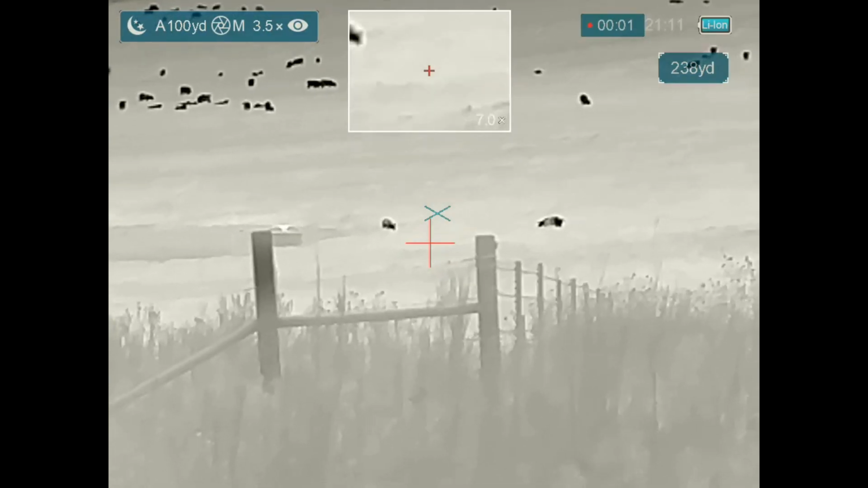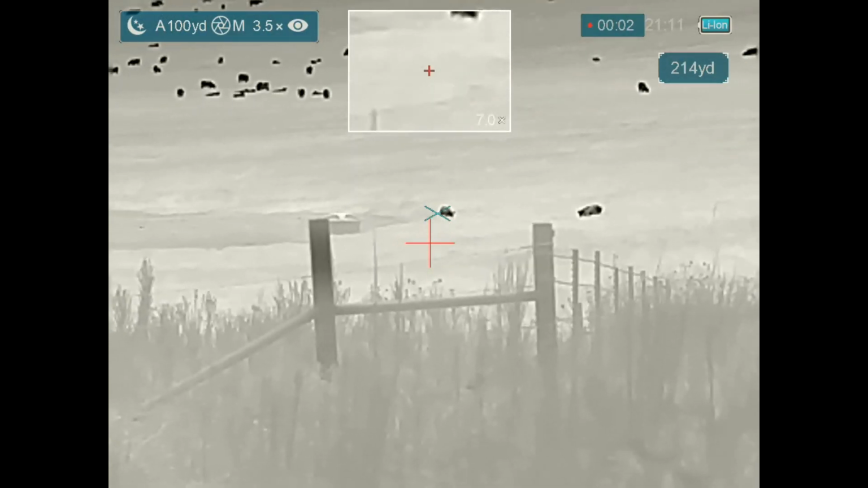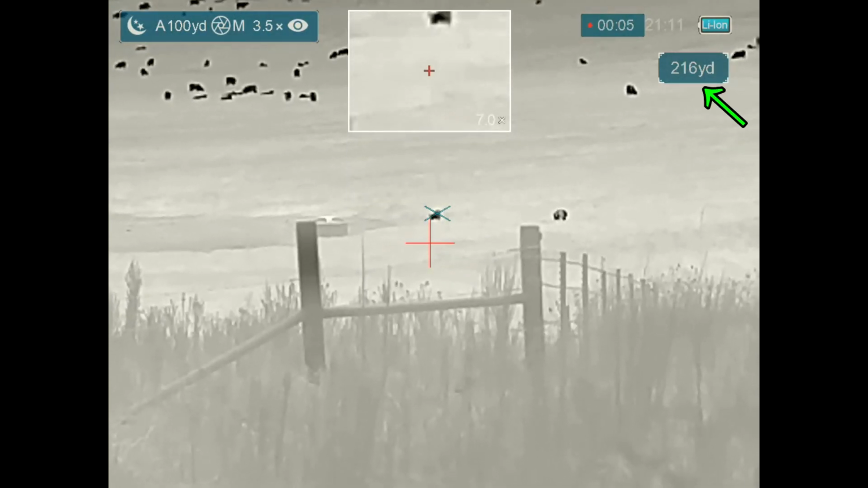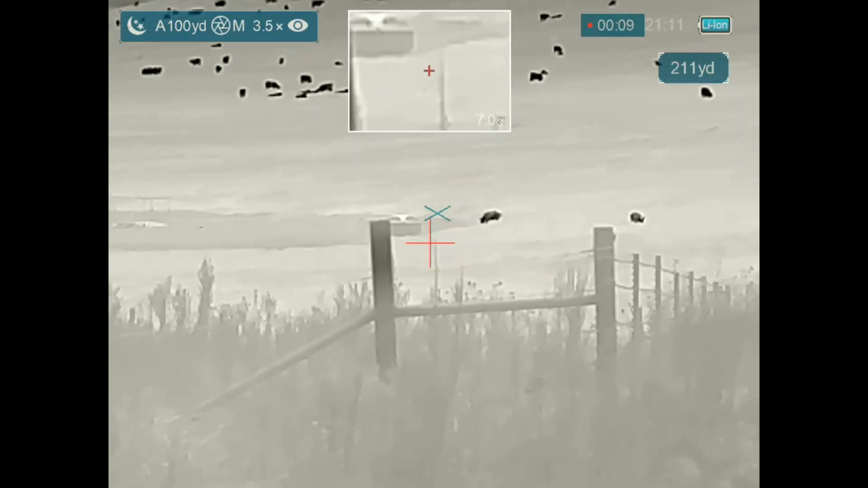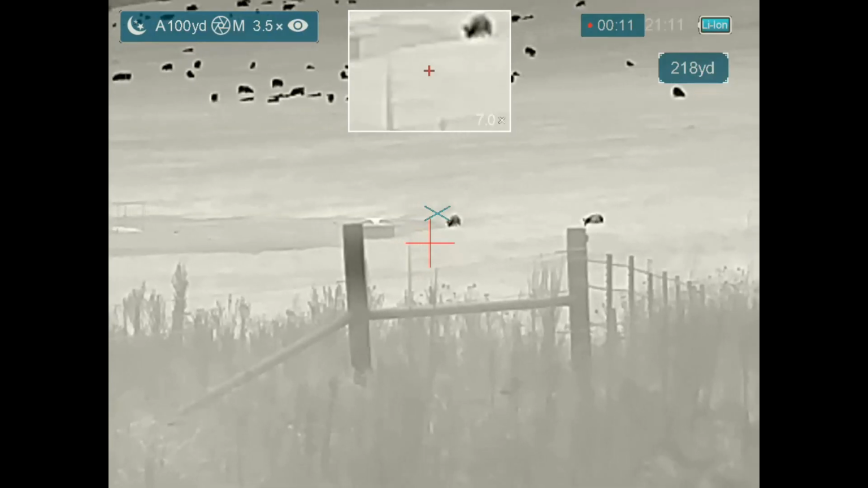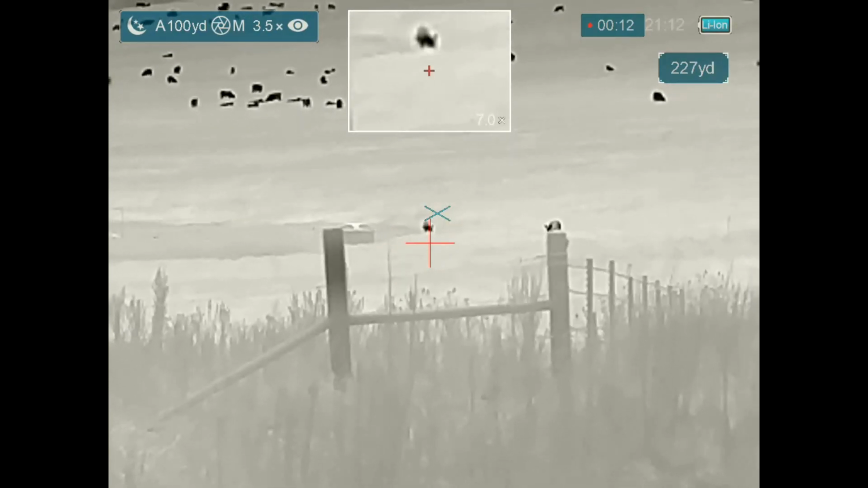Alright, we're on the next property. We've just gotten out of the truck and Ben has spied 2 hogs out in the field between us and the cattle in the distance. I'm getting a range on it. They're not that far away, but they're slowly moving away from us and we need to get inside the fence.